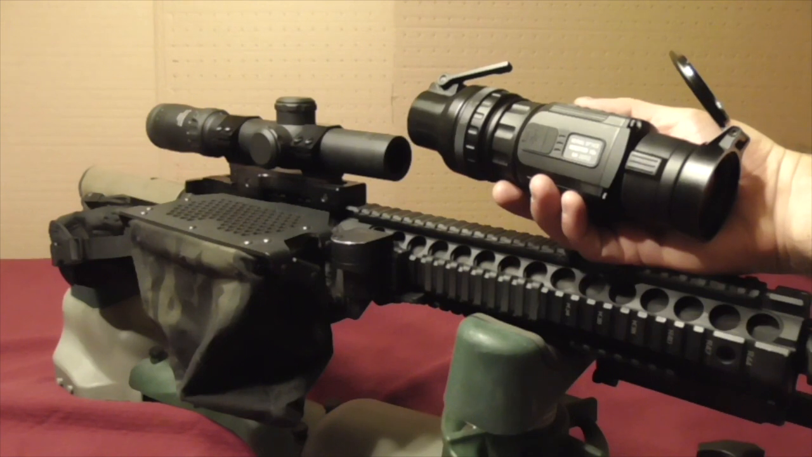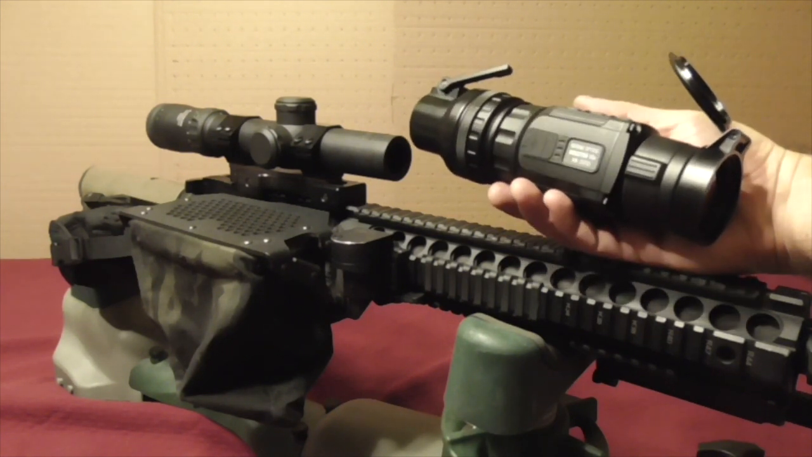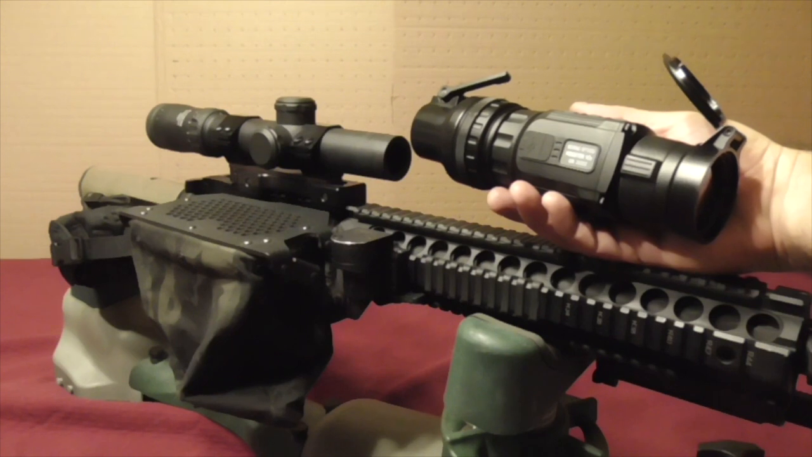I first want to give a thanks to Bering Optics. Boris is the contact that I have over there, and he's been very helpful. And I own the Hogster-R scope, which is the dedicated rifle scope.